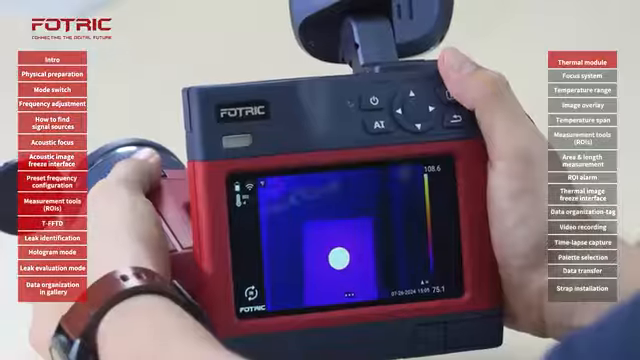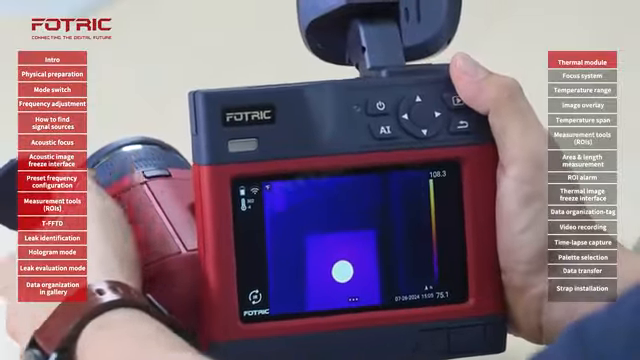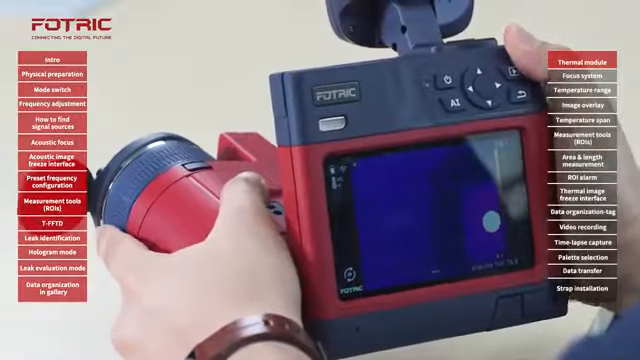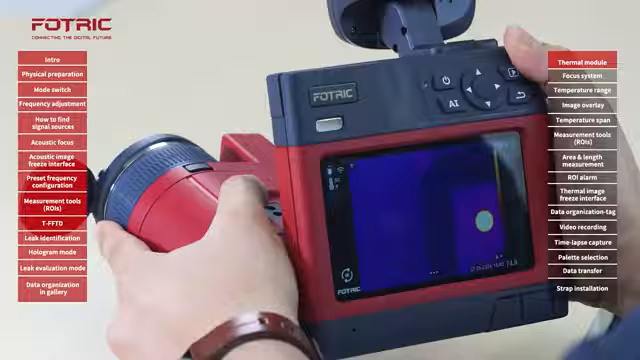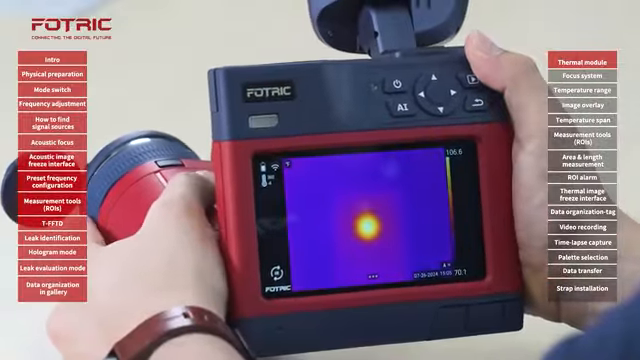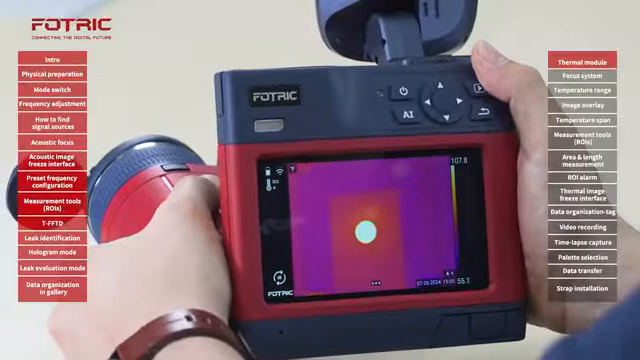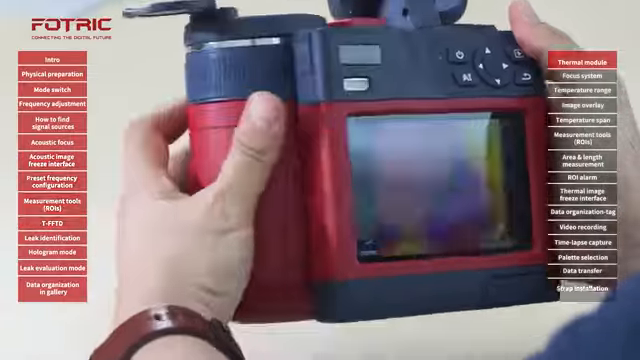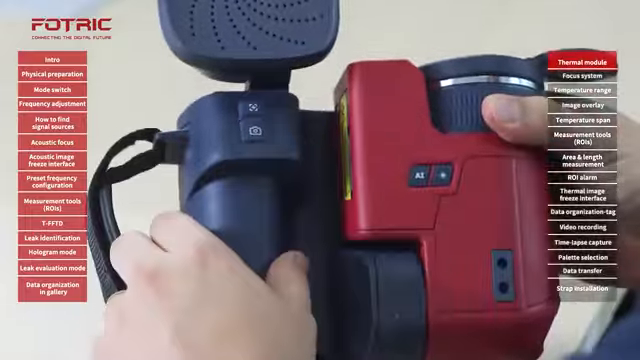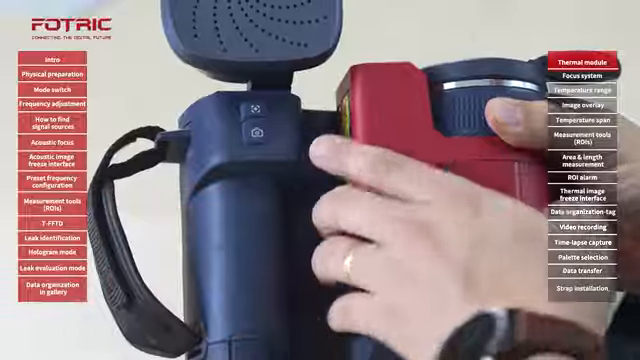Let me show you how to get your camera in focus to get a good picture. First, we're going to use the focus ring on the left side of the camera. We can adjust it by simply using our index finger. Here I am adjusting to the specific location where I need it. But I can also use the autofocus on the camera. To employ the autofocus button, we're going to press the top button on this area. We're going to click it once and wait until the camera is in focus.